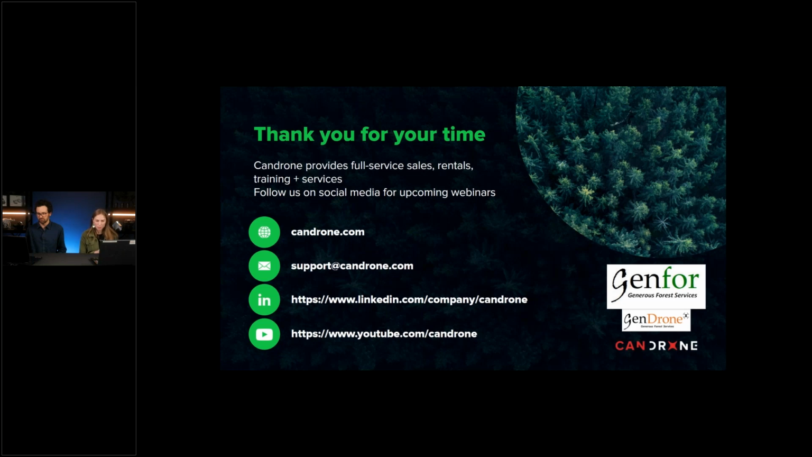Question from Russell: what was the minimum height to classify a veteran tree? For this case study, what was it? We selected 35 to 45 meter tall trees as our veteran trees for the sample. Hopefully that answers that.